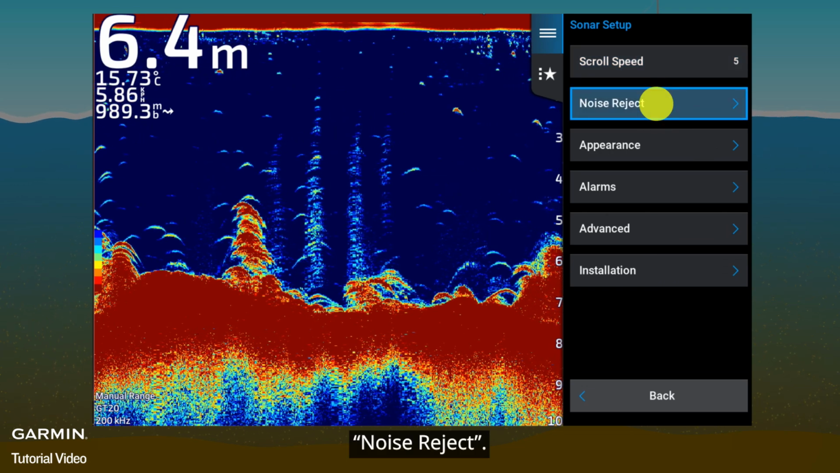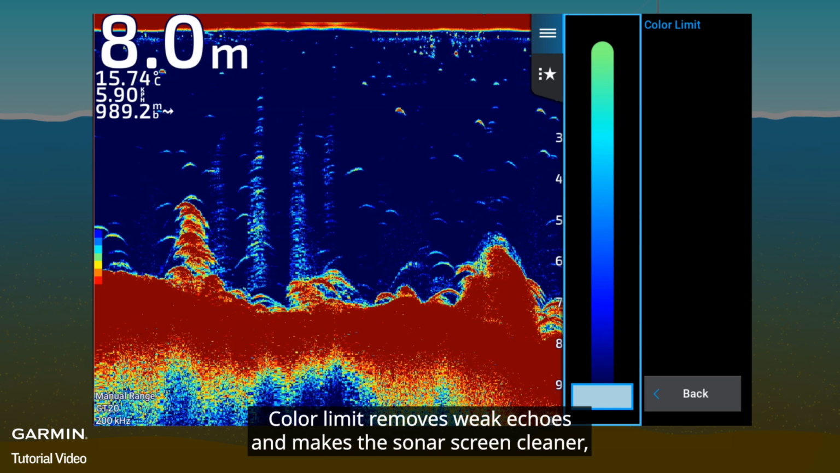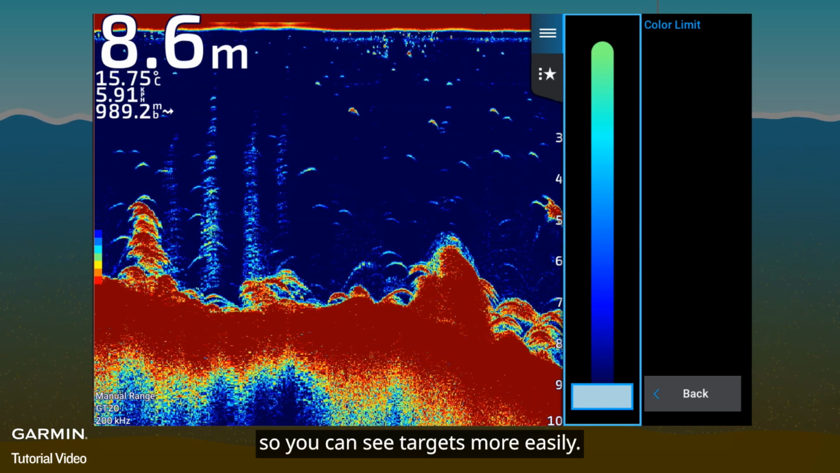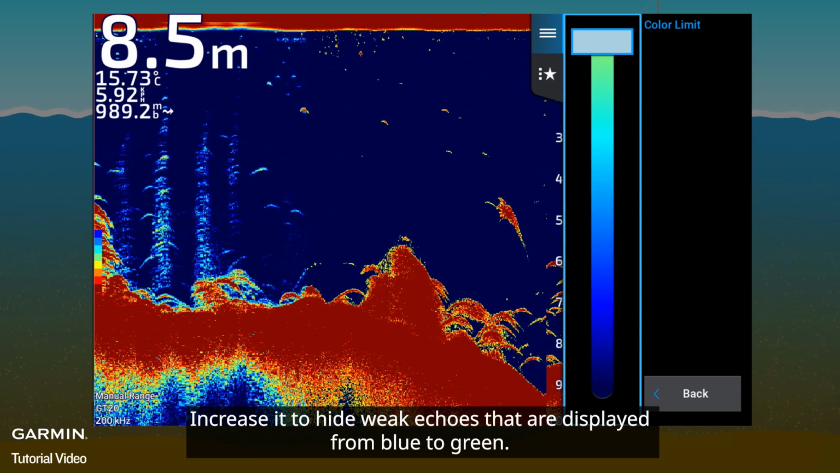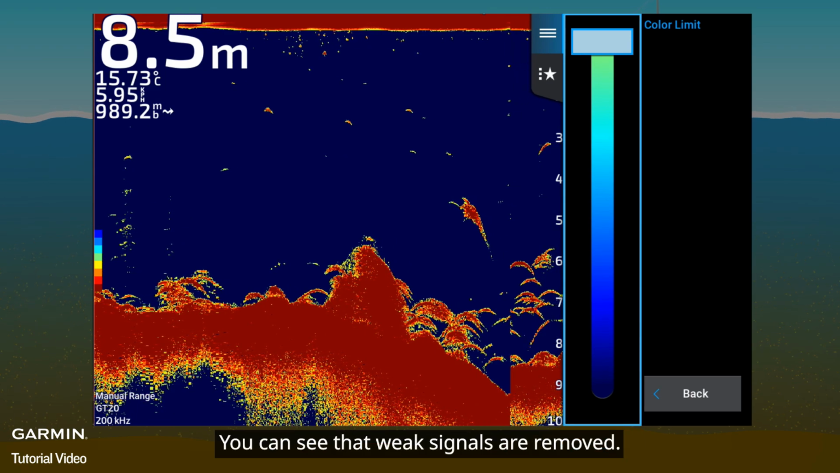Noise reject. Color limit. Color limit removes weak echoes and makes the Sonar screen cleaner, so you can see targets more easily. Increase it to hide weak echoes that are displayed from blue to green. You can see that weak signals are removed.